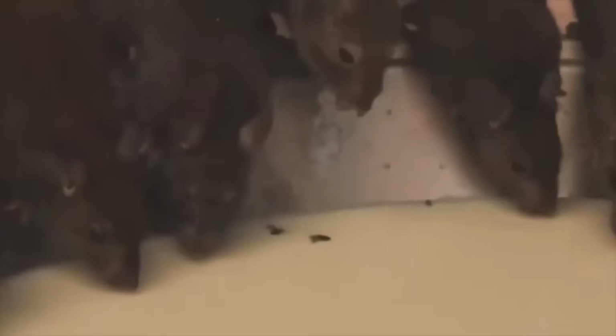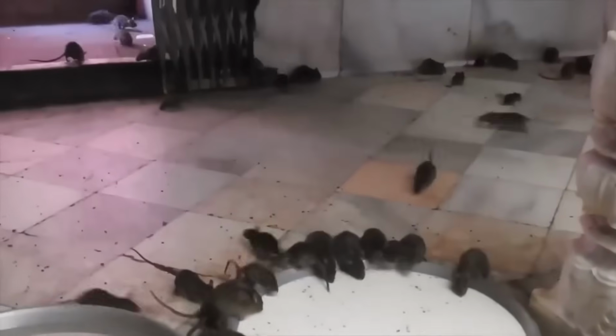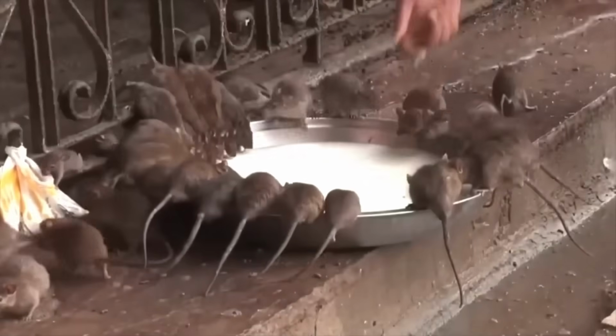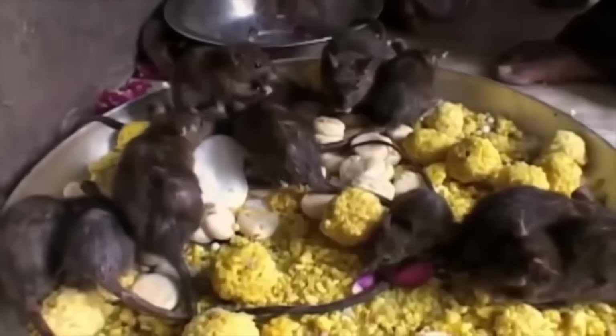Can you believe that over 25,000 rats call this place home? According to locals, every rat born there is believed to embody the soul of a family member, and they are considered sacred. People even drink the milk left behind by the rats after they take a sip. As much as I love dairy, I don't think I'd be able to handle that rat-infused milk. I might just turn into a hardcore vegan.